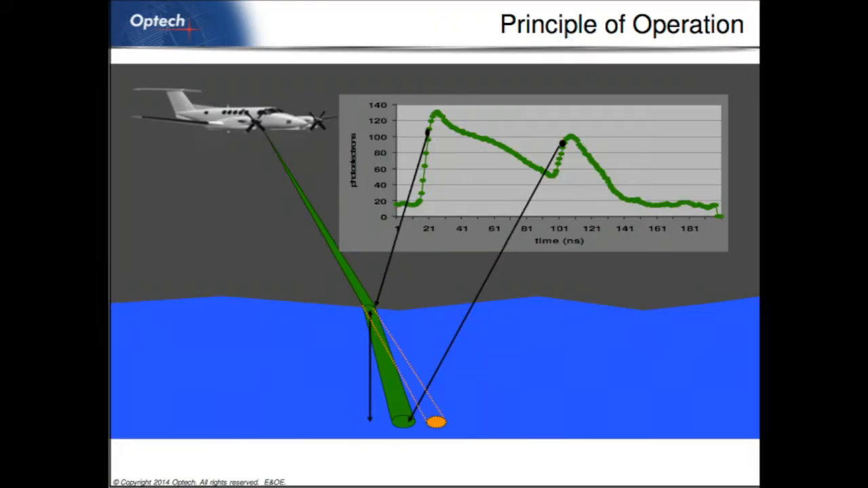The basic principle is that we send down a green laser and an infrared, actually. The infrared finds the surface of the water. The green finds the bottom. We digitize it, and we do the time of flight. We correct for the speed of light. We correct for Snell's law of refraction, and we get the elevation and position on the sea bottom.